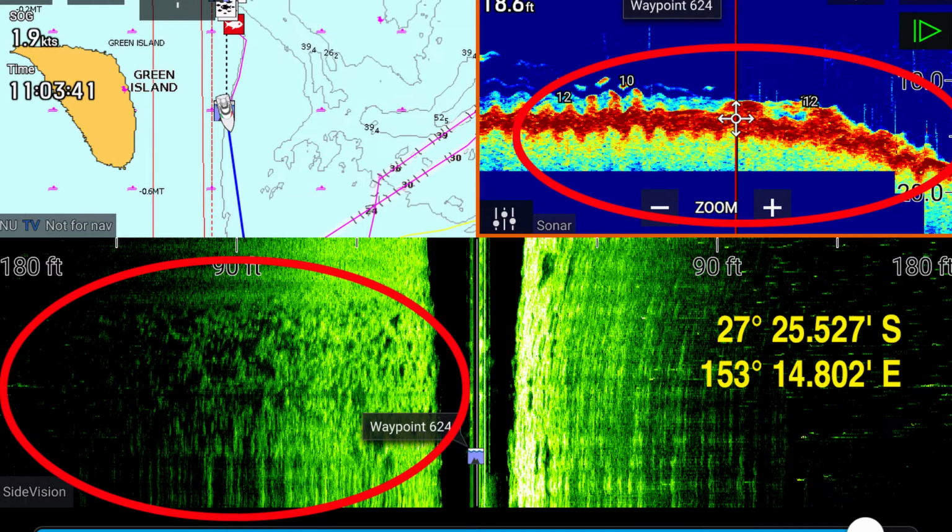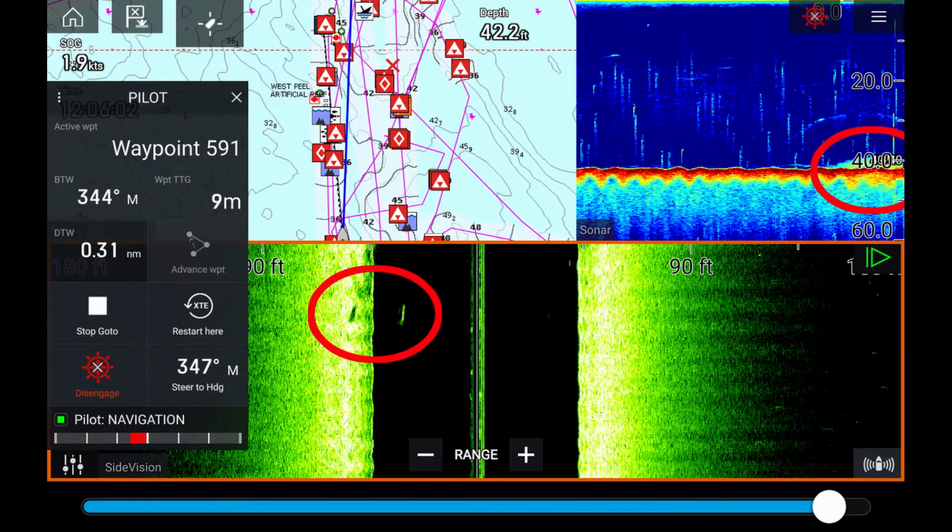Now, this one's taken on the Raymarine and it's potentially interesting. I can see what looks like a fish up in the water column to the left of the boat in the side scan, and I can see its shadow down on the seafloor. I can see in the traditional sonar what looks like a school of bait down on the seafloor. That's about all I can tell from this. I'm just not dialed in well enough.